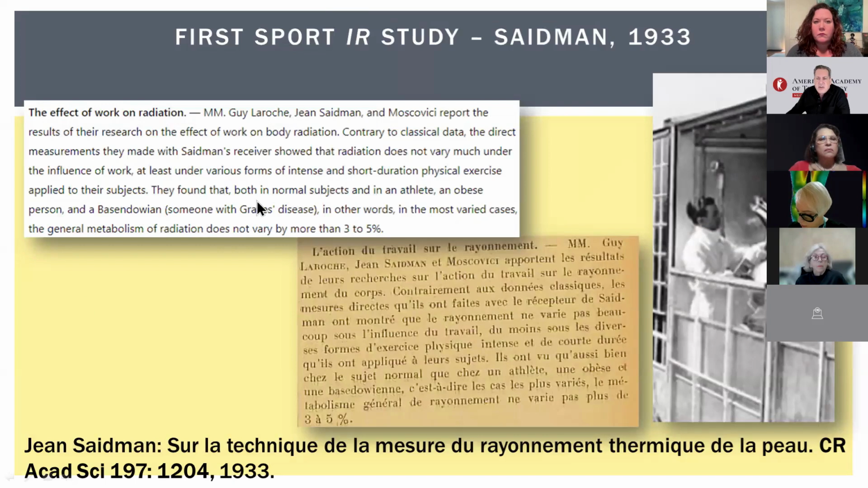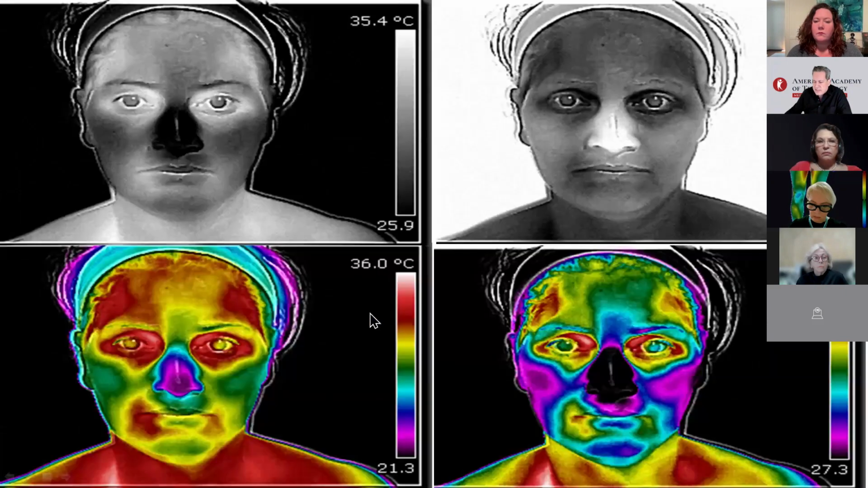In 1933, Jean Seidman conducted one of the first studies on the effect of physical work on body radiation. So it's the first sport infrared study in 1933. Their findings show that radiation barely changes even during intense exercise. They tested athletes, an obese person, and someone with Graves' disease, and found only a 3 to 5% variation in the radiation metabolism. This was a pioneering step in using infrared radiation to study the body during exercise.